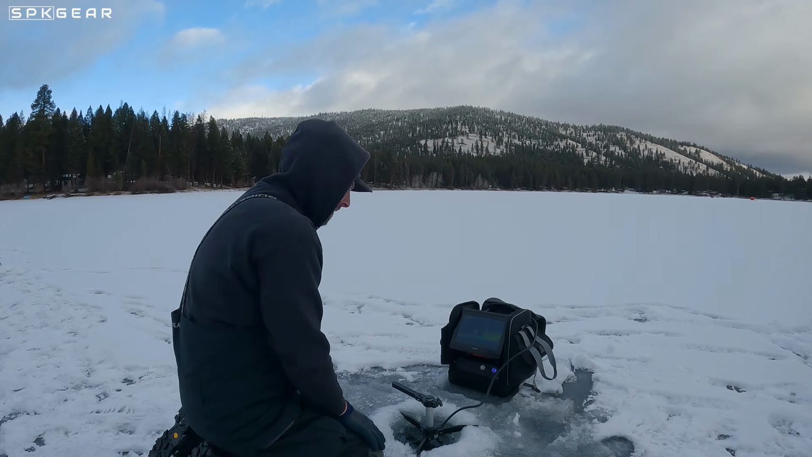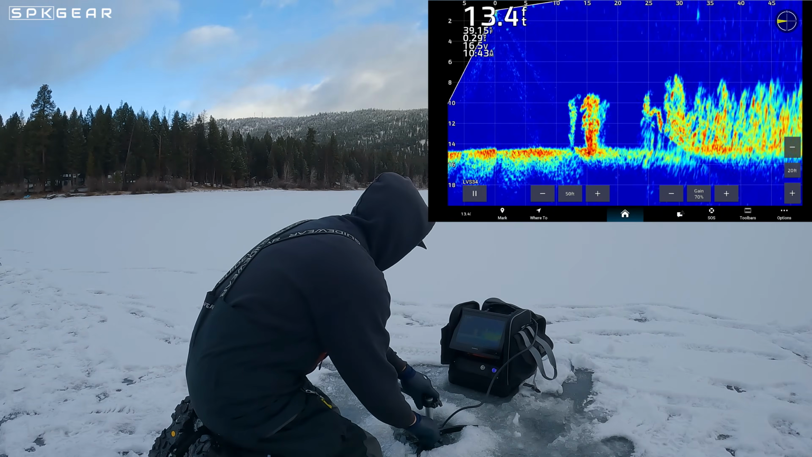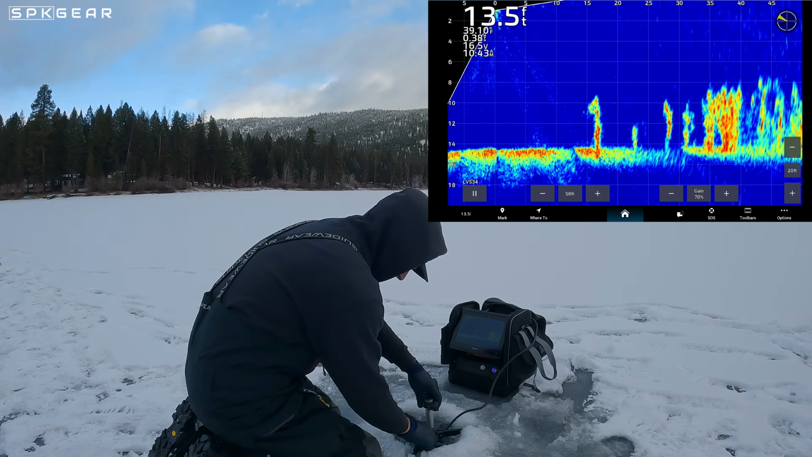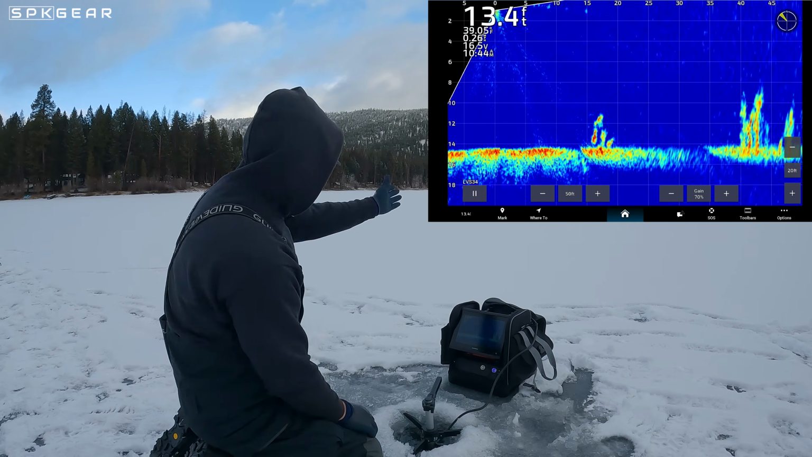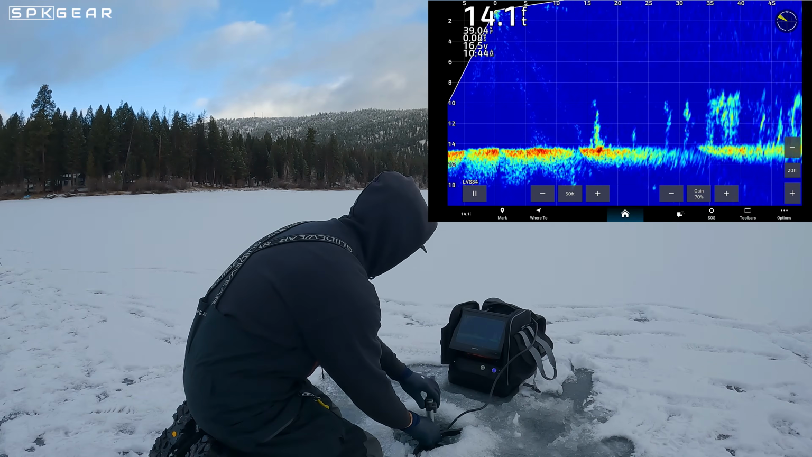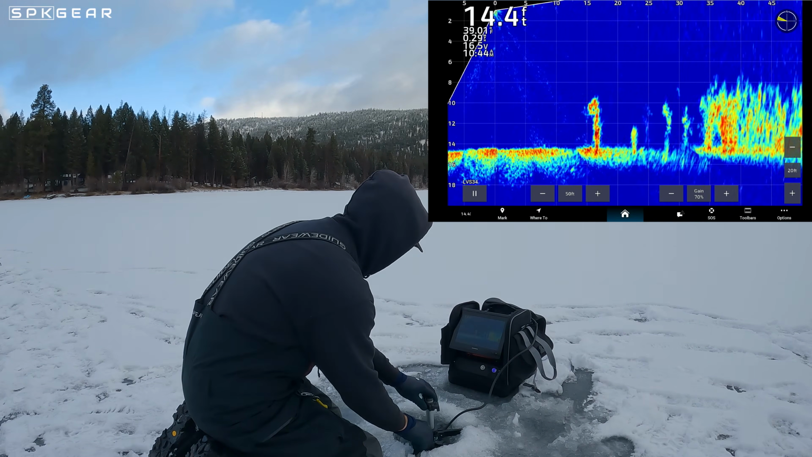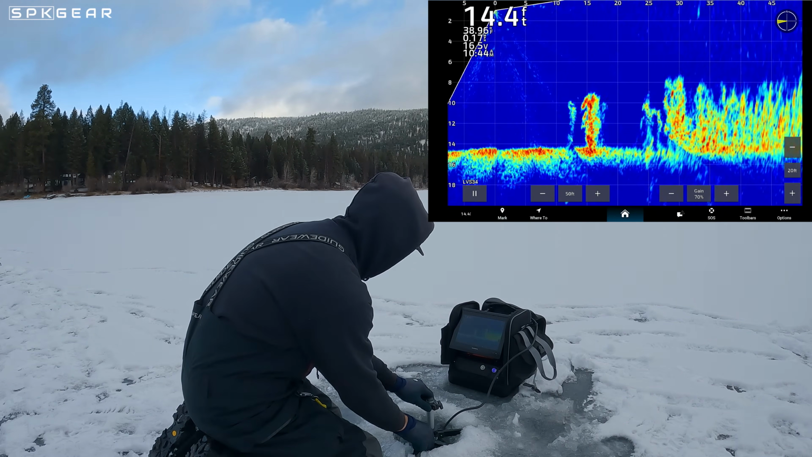So there's obviously those thicker weeds. As I move this handle, they disappear over here. They start in over there, but they're really thick, about 30 feet out.